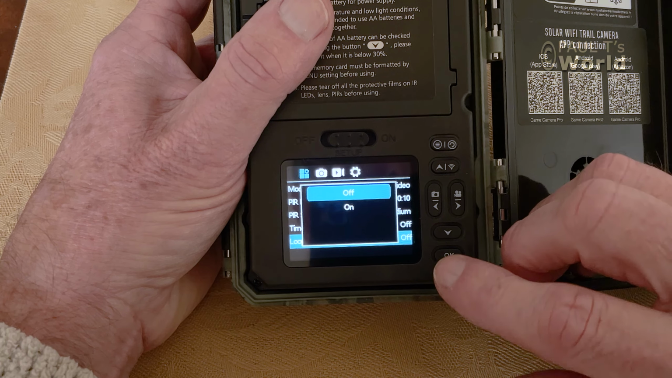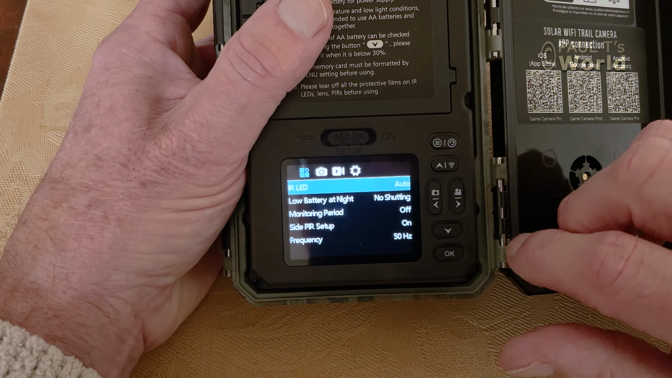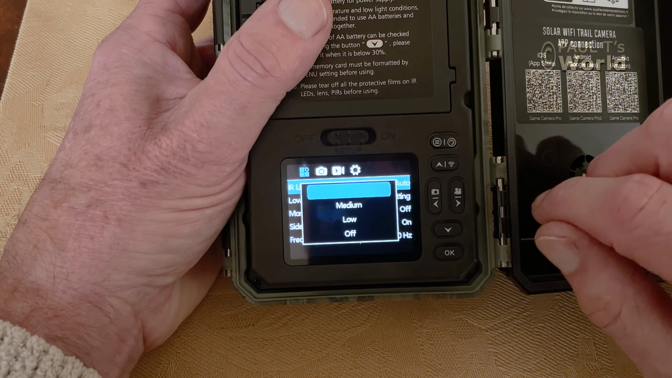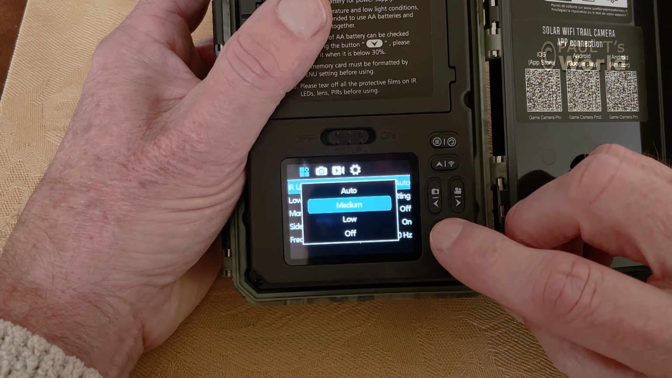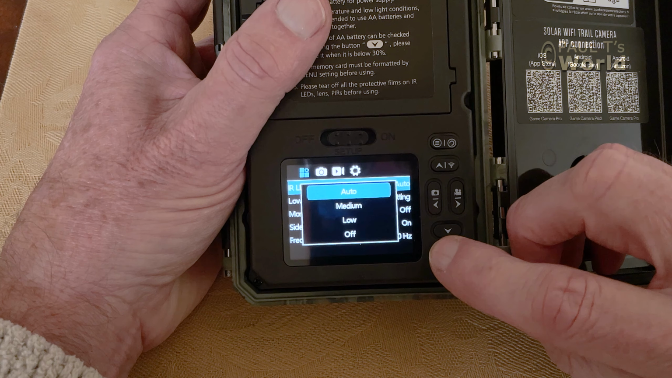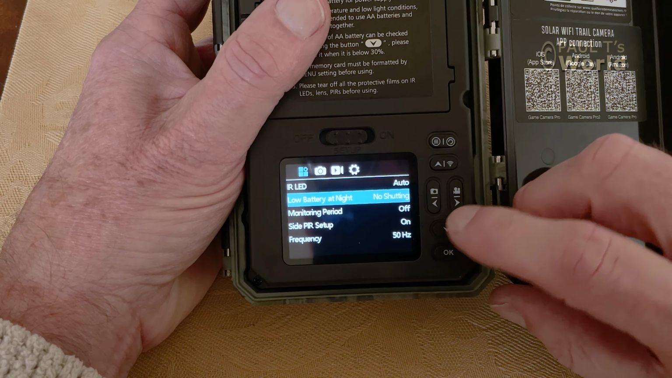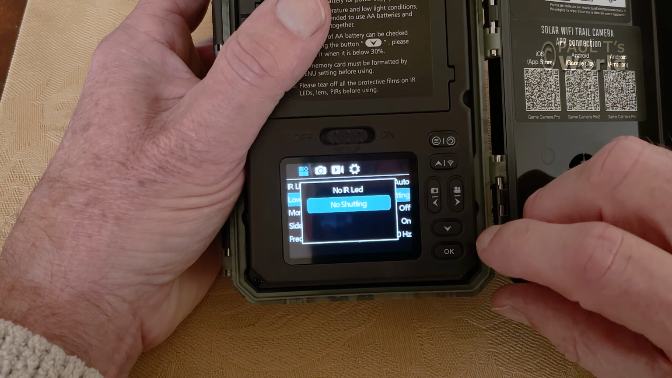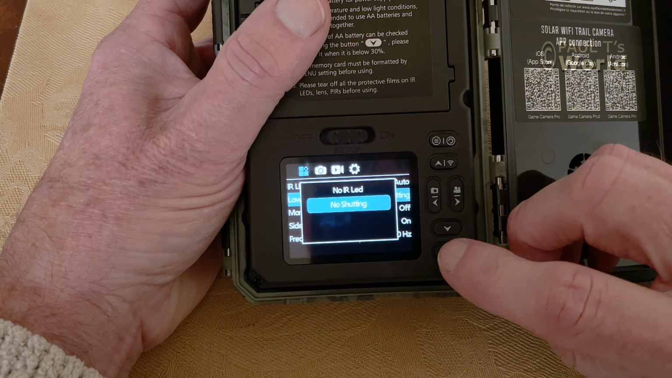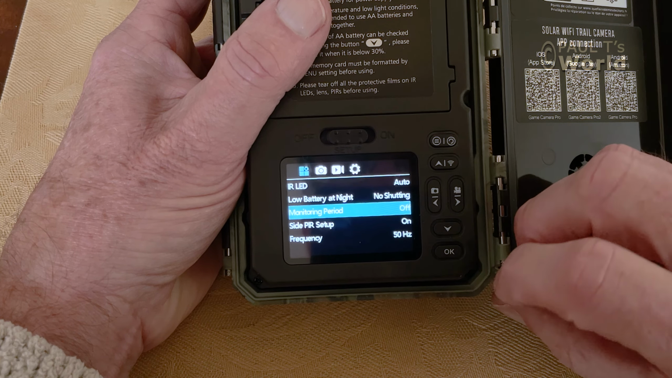If you have loop recording on, then when the memory card is full, it will start overwriting. Infrared LED. You can have that to auto, which I think is the brightest. But if you find that your pictures or videos are too bright and the animals are rather close, you might want to put that down to medium. Low battery at night. Simply leave that to no shooting. That simply means that if the battery is low, then the camera will not take any pictures.